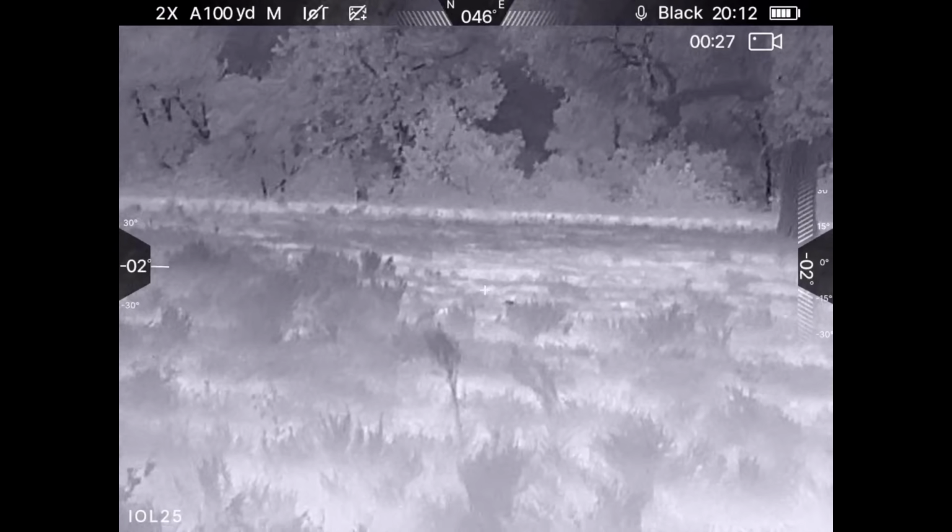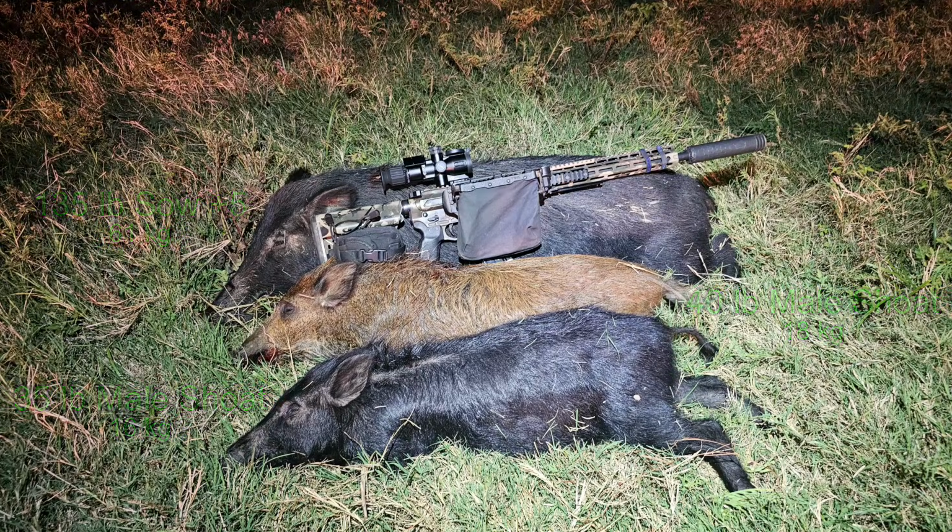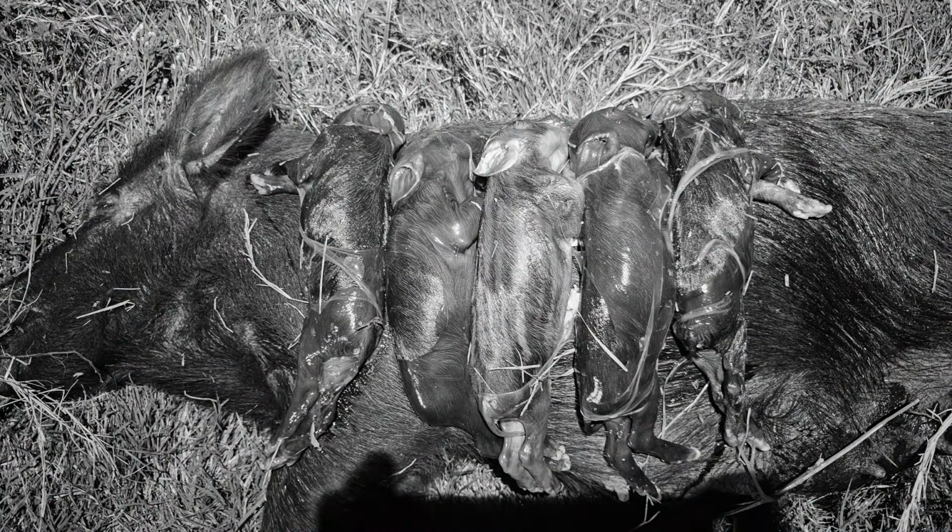No more targets, and for this hunt, I came away with a 135-pound sow that was pregnant with 5 on board, a 40-pound male shote, and a 35-pound male shote. There are the 5 on board.